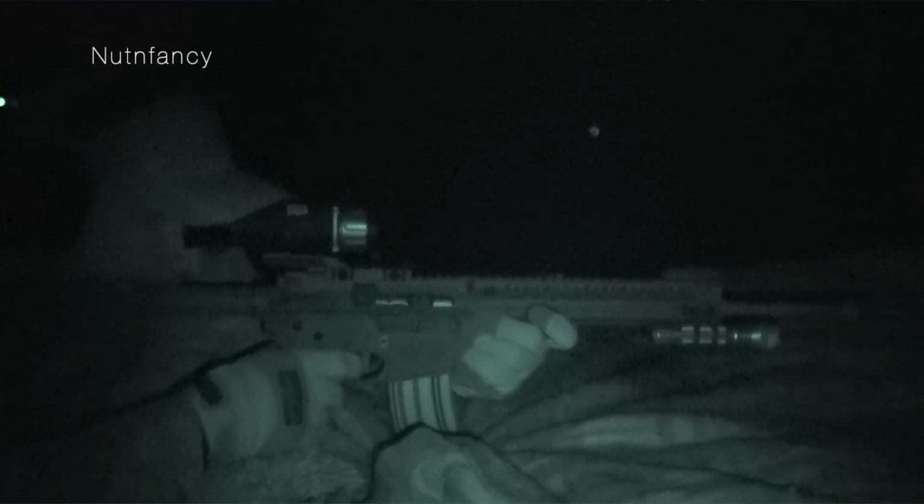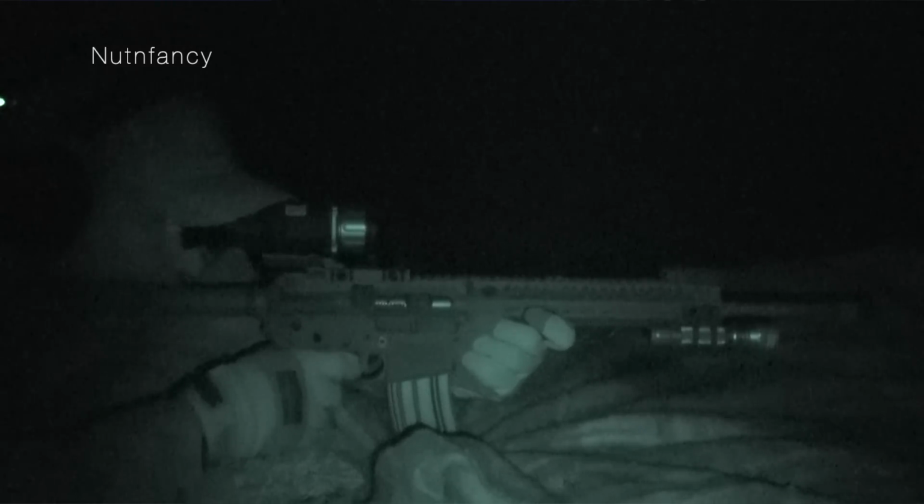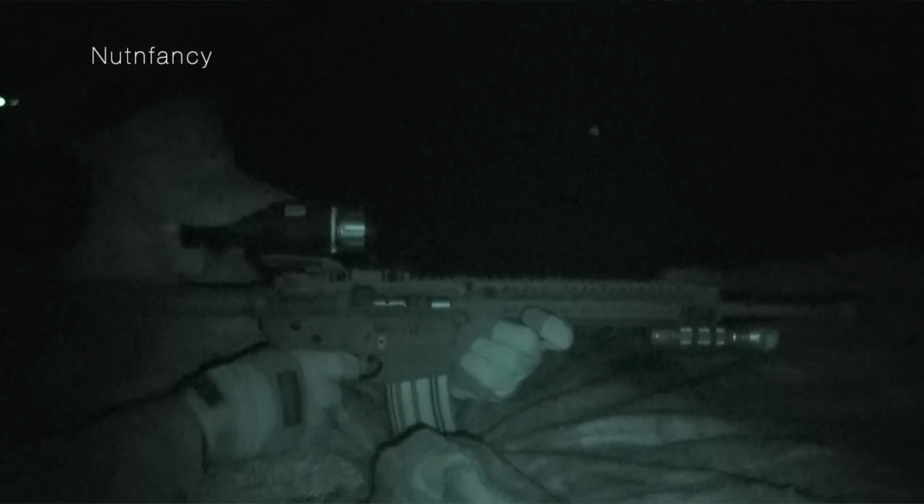I'm not joking. The Rattler, from my testing so far, it's just like the 640 or the 384. You have the same resolution capabilities, crosshair variations. Legit.